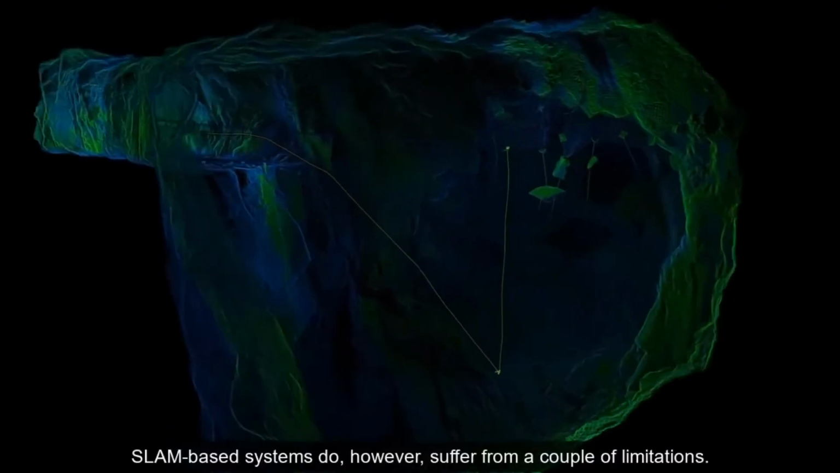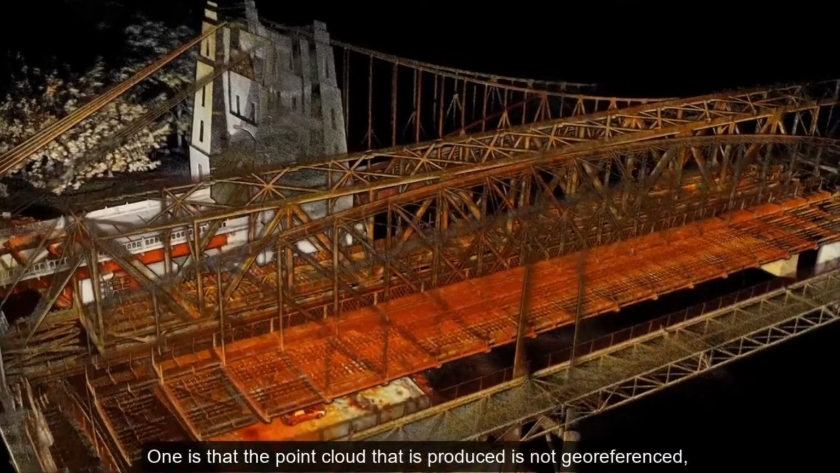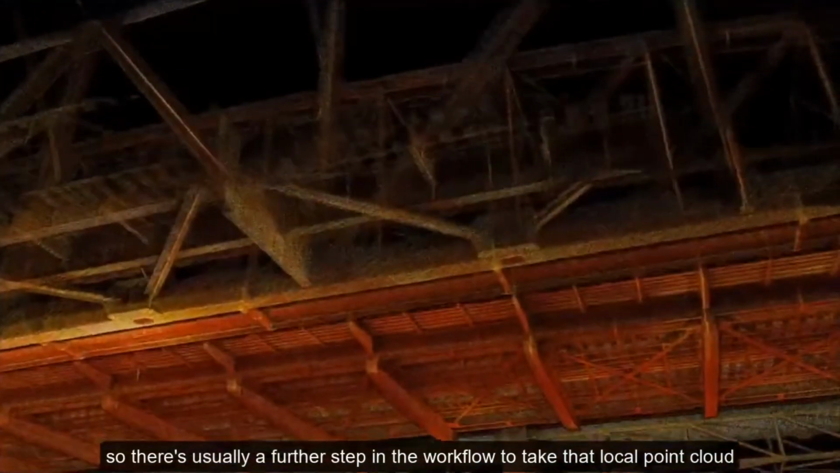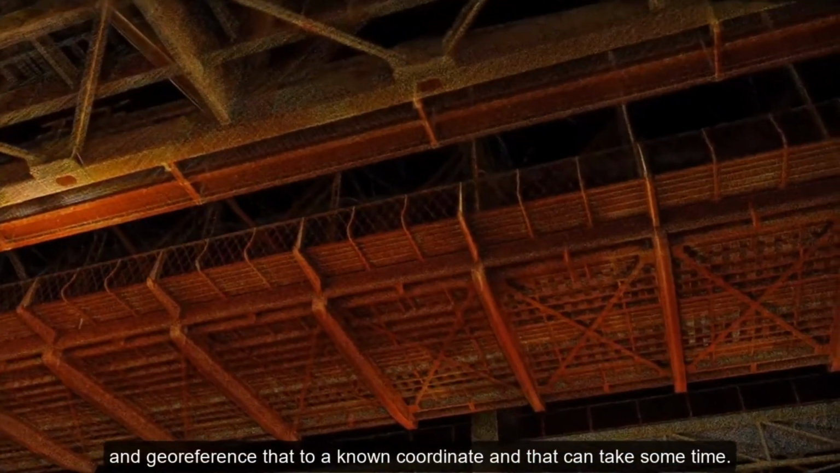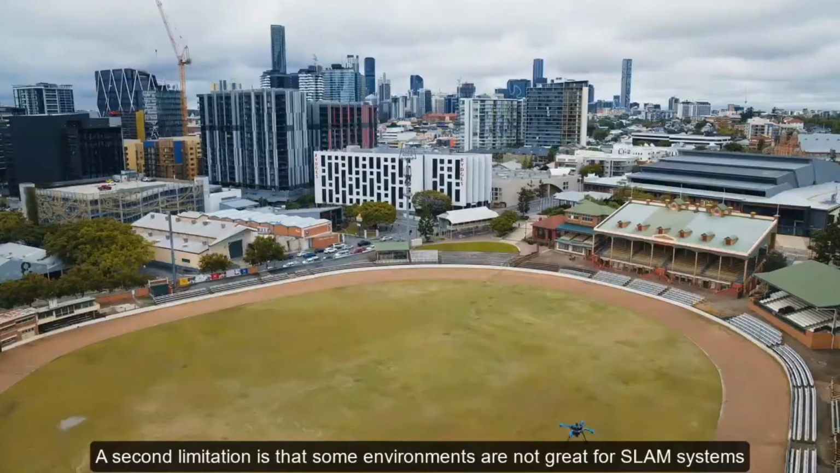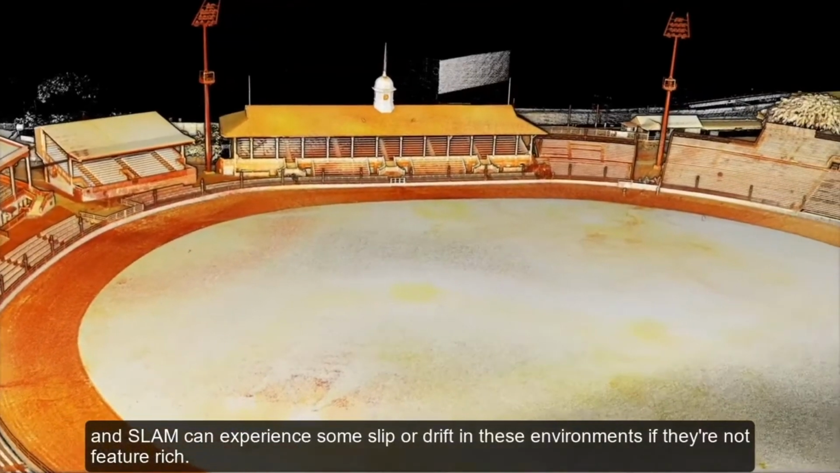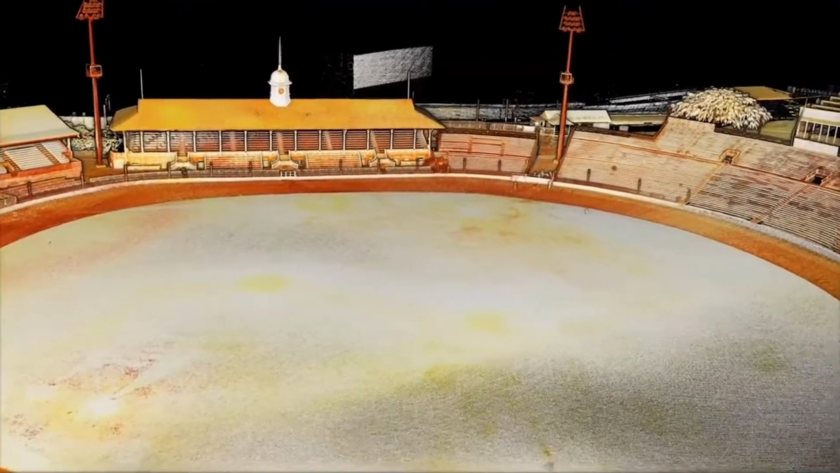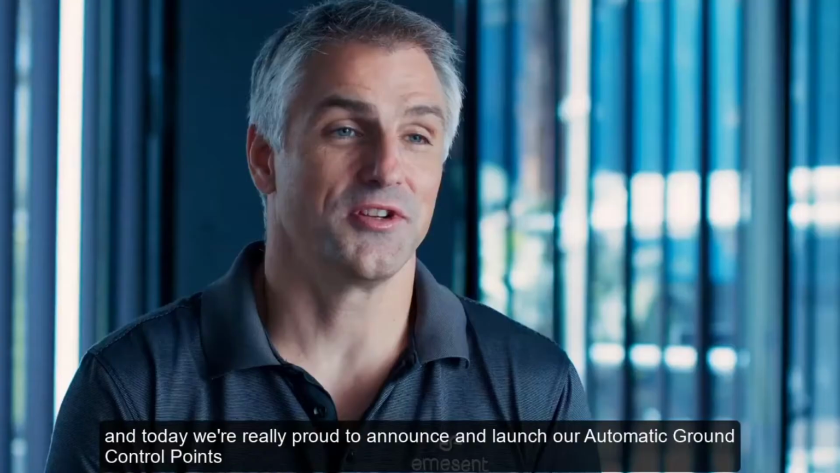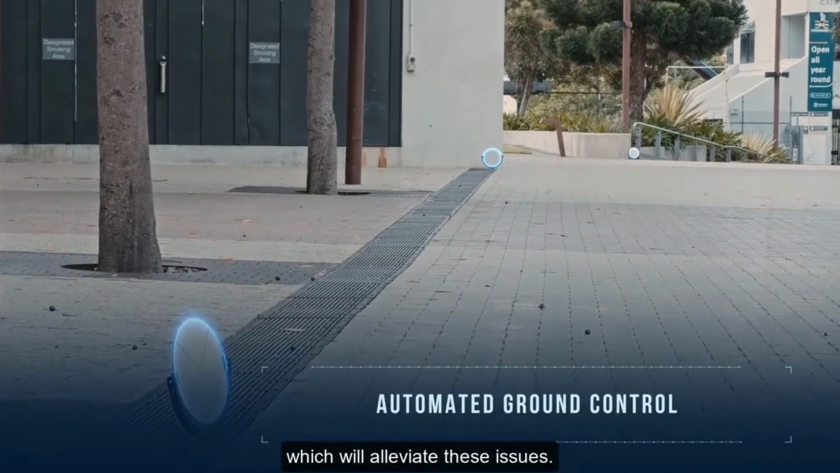SLAM-based systems do, however, suffer from a couple of limitations. One is that the point cloud that is produced is not georeferenced, so there's usually a further step in the workflow to take that local point cloud and georeference that to a known coordinate, and that can take some time. A second limitation is that some environments are not great for SLAM systems, and SLAM can experience some slip or drift in these environments if they're not feature-rich. For the last 2 years, our engineers have been working really hard to find a solution for this problem, and today we're really proud to announce and launch our automatic ground control points, which will alleviate these issues.